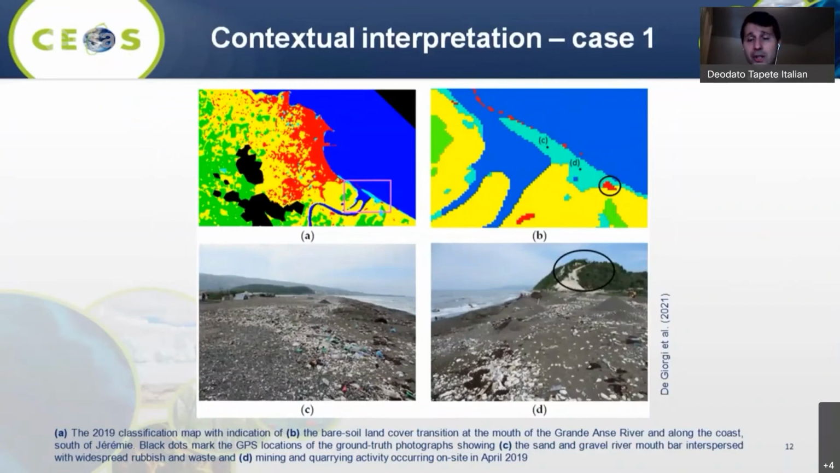Of course, during reconstruction, the local population needs to procure some raw materials for building construction, and that's exactly what happened in the following 3 years after Hurricane Matthew occurred. So the local population used basically local quarries very close to the Grandance River estuary delta, and also they used the gravels accumulated on the spit of the coast.